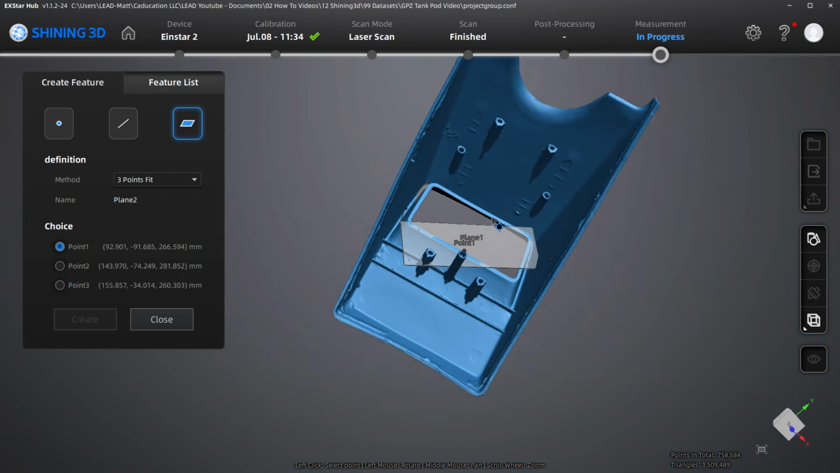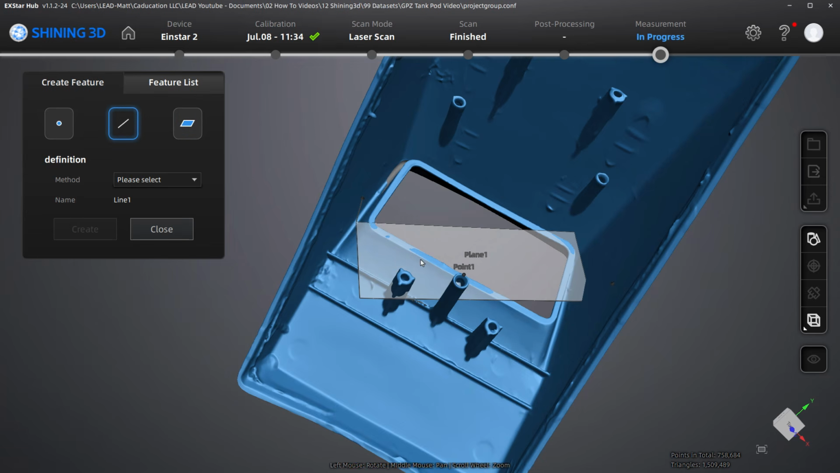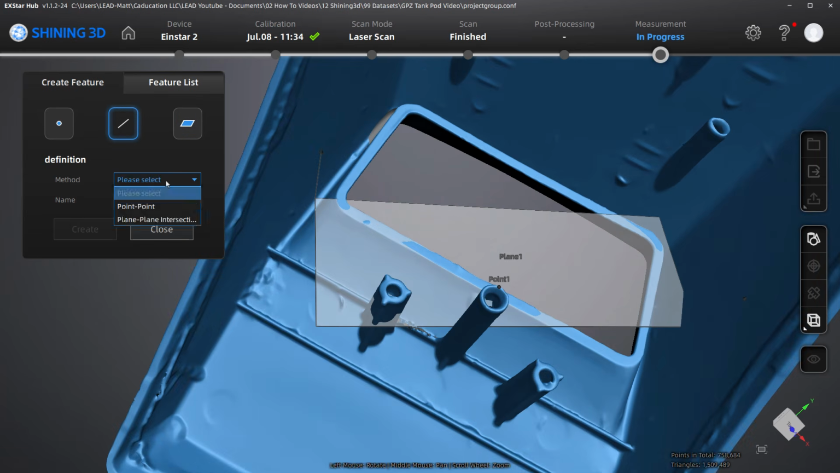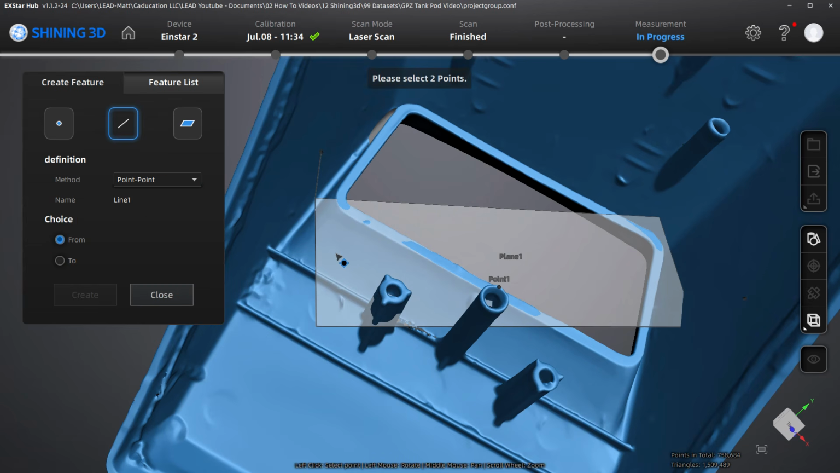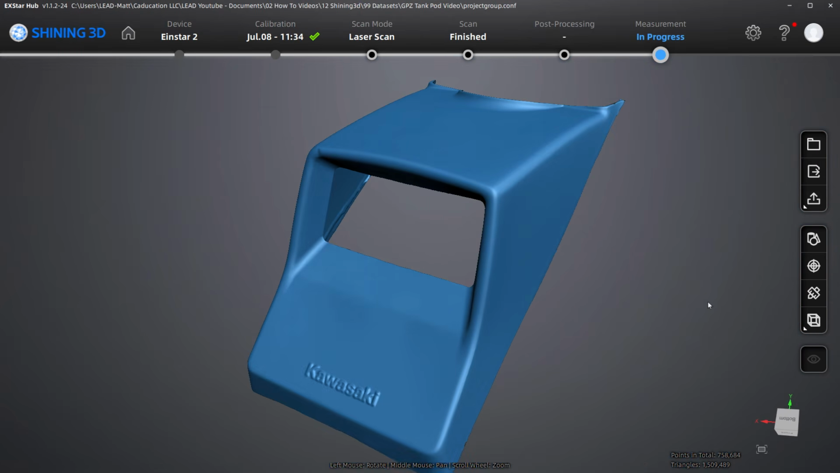And then for the line, you can manually draw a line, or if you create a couple of planes, you can use the intersection between 2 planes. Because I don't have any other flat features that I can use, I'm going to manually draw a line along this edge and create it to use for my alignment. So once you have those 3 features, I'm just going to rotate this around.